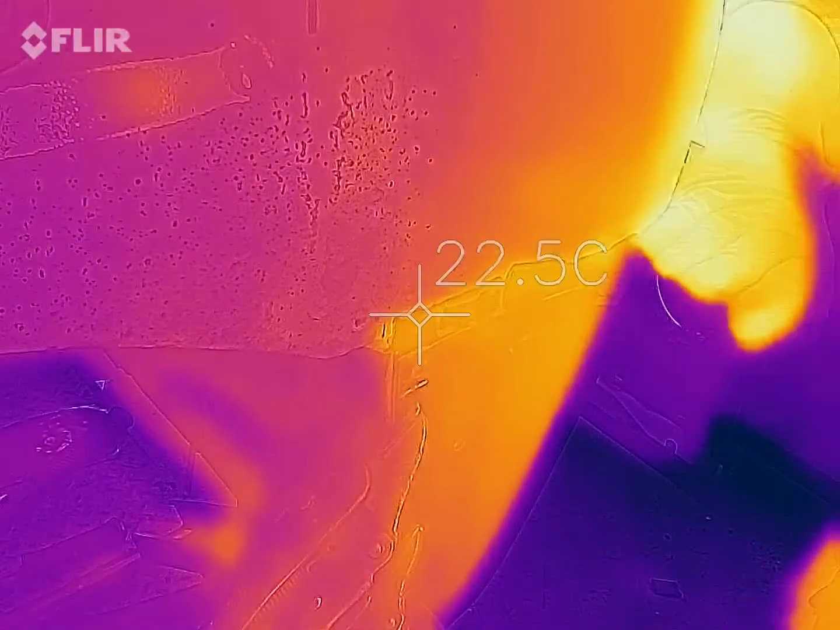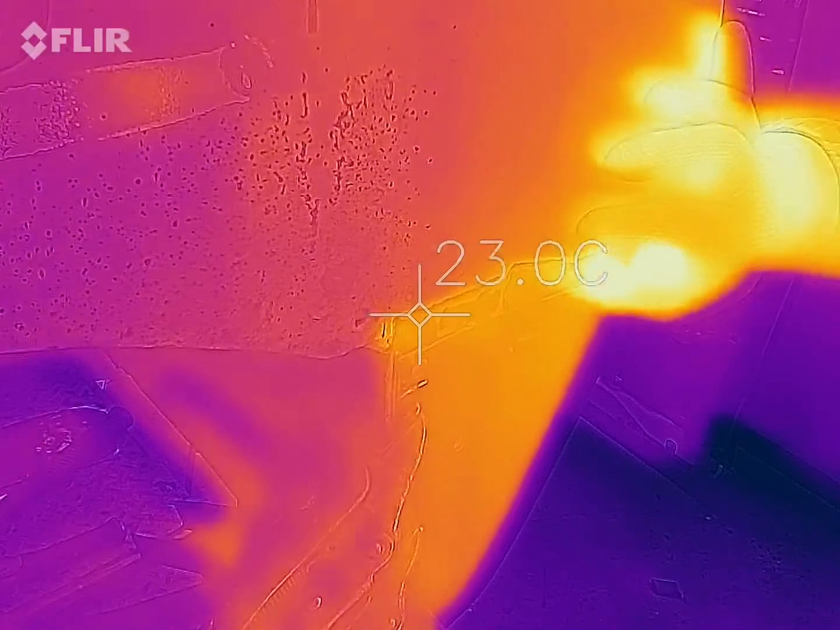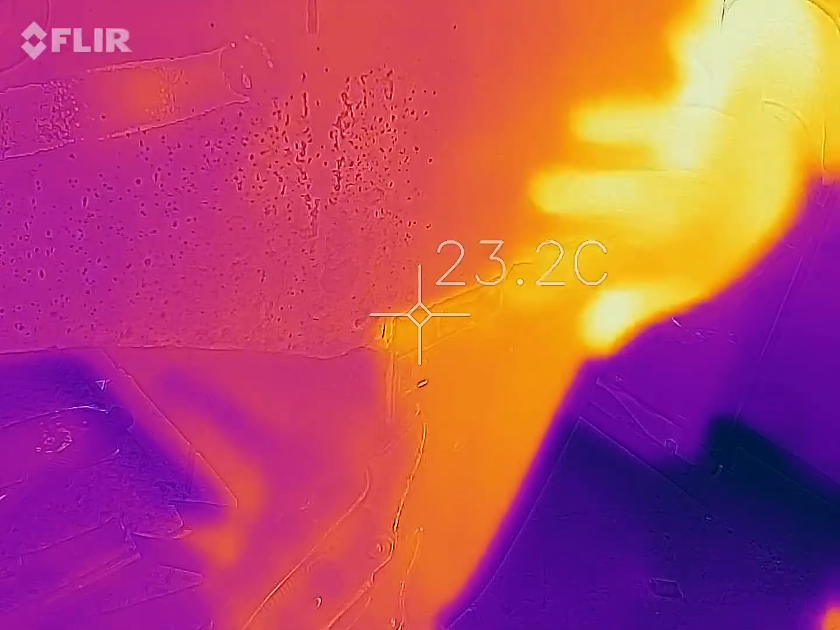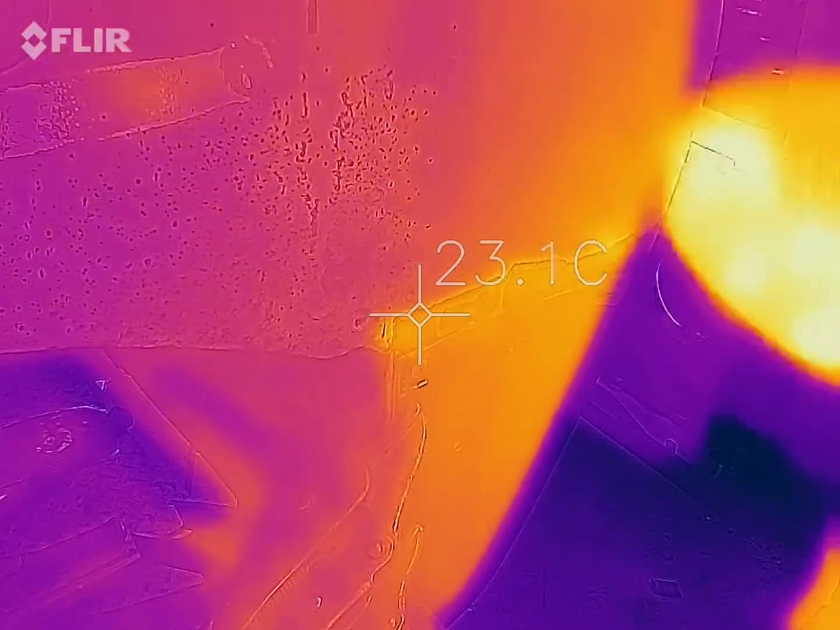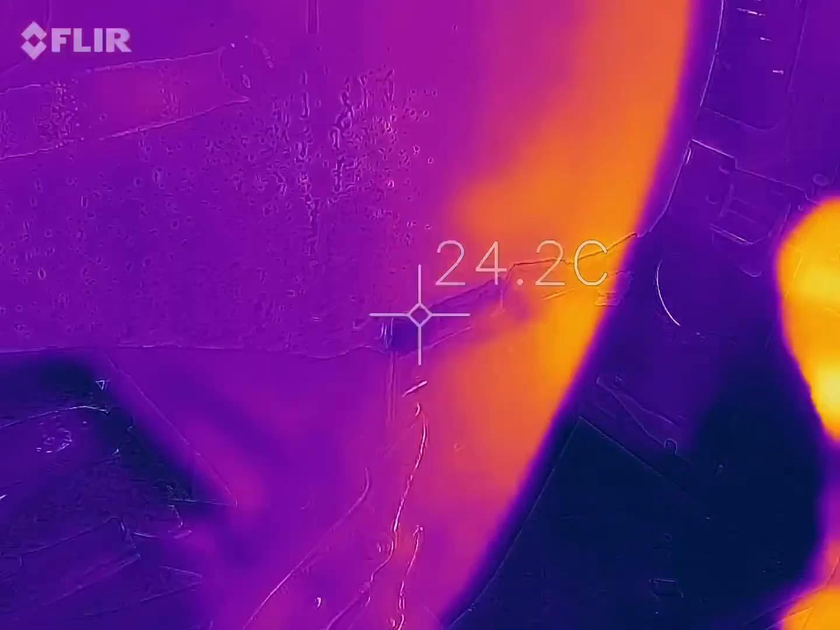There's a panel welded in right across the top of this, about 3/4 of an inch up. I want to keep it cold because there's a foam sealant in there. We'll see if it catches fire or not. If it does, we'll know. Okay, let us begin.